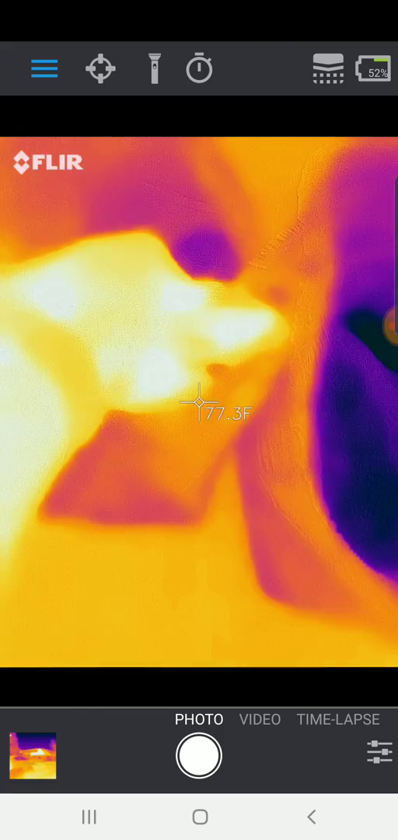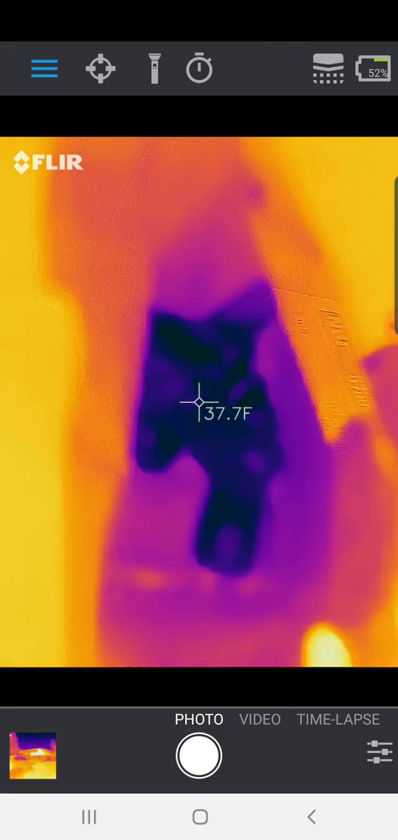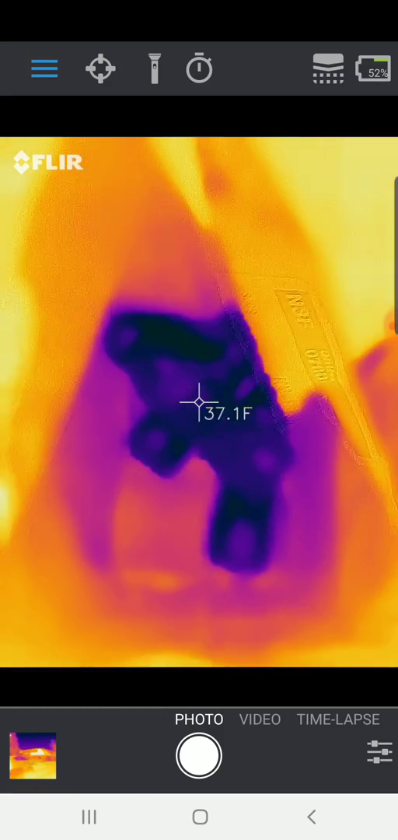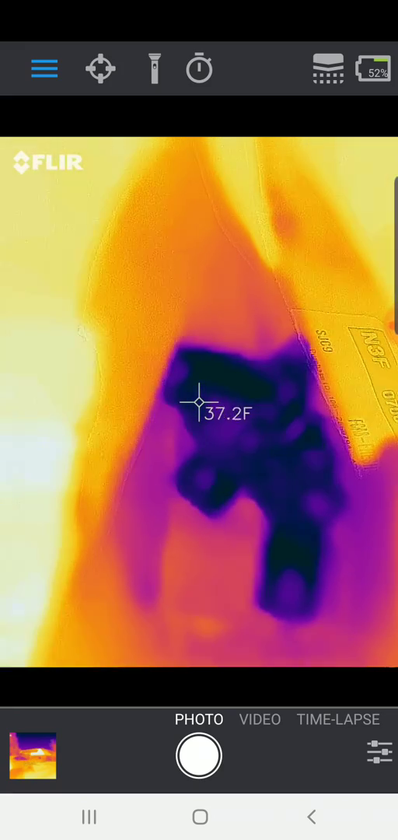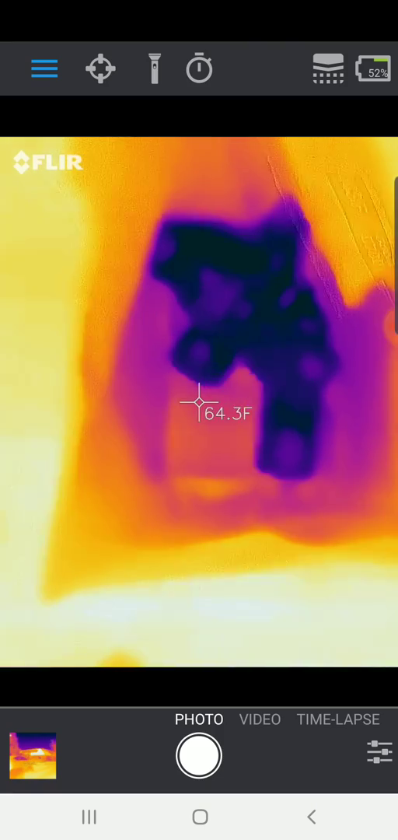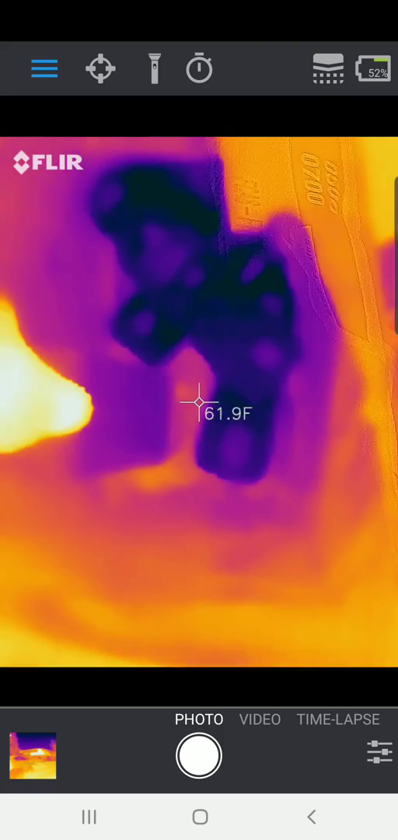Now let's take a look at the refrigerated tote. With these, they pack these frozen water bottles around the items in the tote. And that should keep it at a pretty reasonable temperature. So the water bottles themselves, not quite frozen anymore. They're starting to melt. They're around 36, 38 degrees in there. And then the items in the bag, let's take a look at this at the bottom.